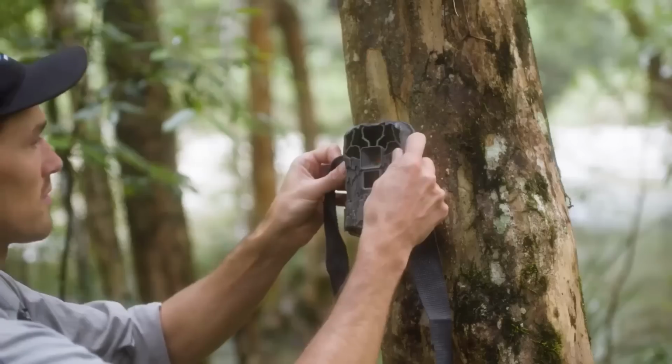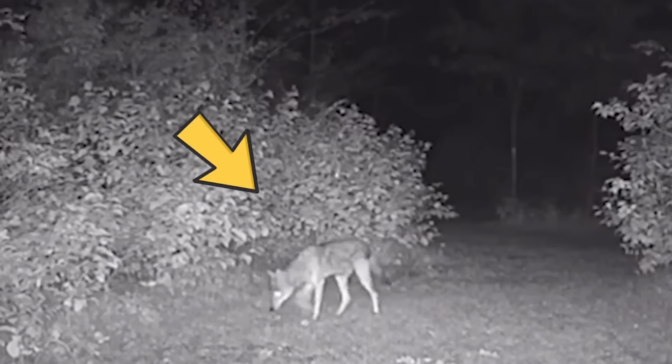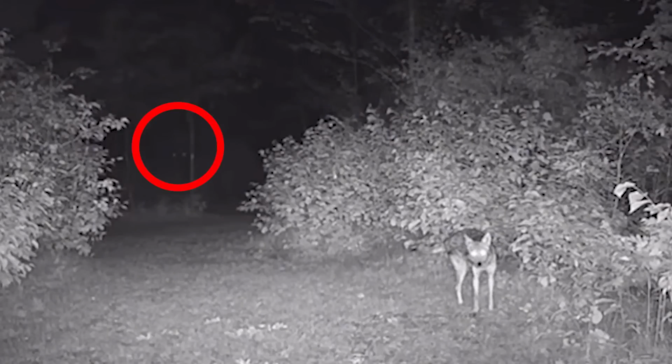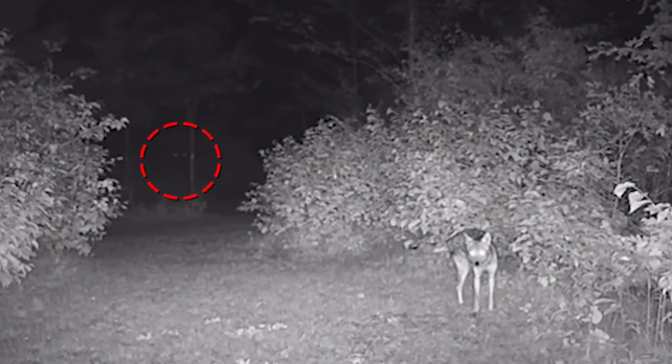Glowing eyes. This trail cam was doing its job, recording the animal looking for food or something, and then we see 2 glowing eyes in the background. Could it be a monster or just a bear? No logical explanation was ever given, and all we have is this footage and those 2 terrifying eyes.